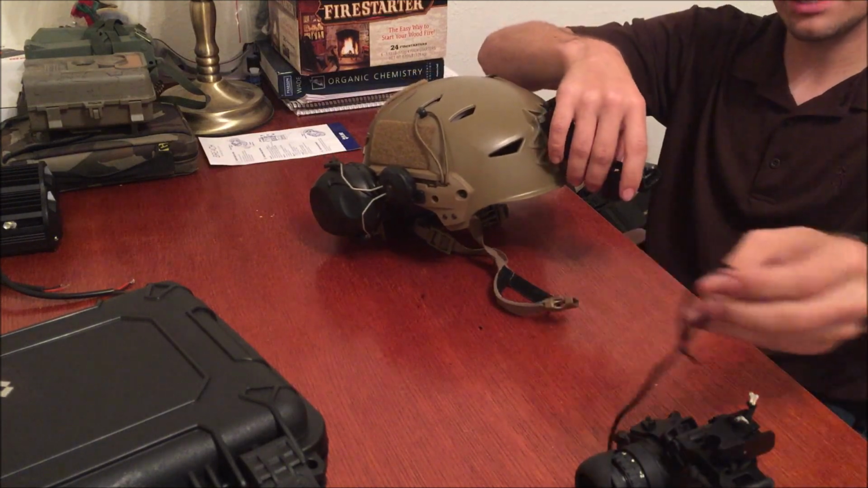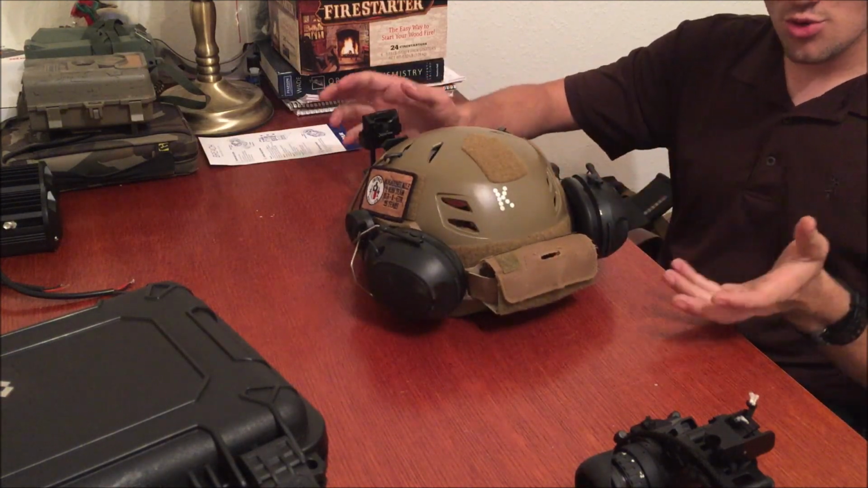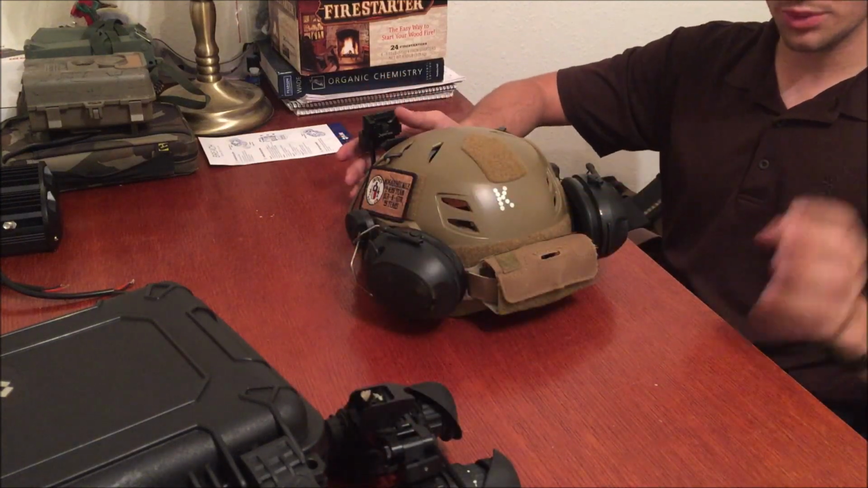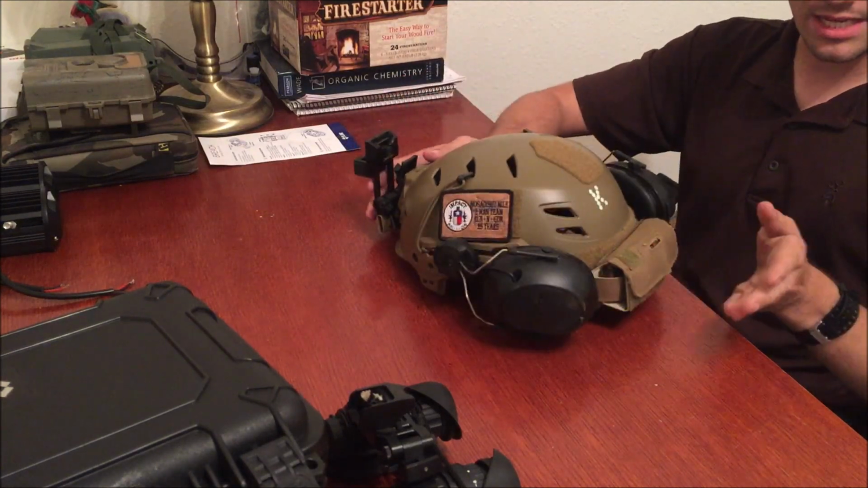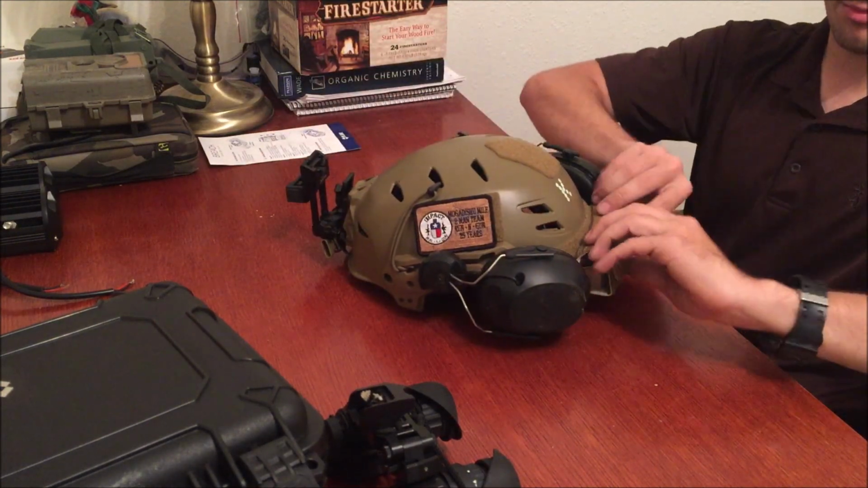It is extremely heavy. That's another thing that a lot of people don't realize about bridge mounts. In fact, I kind of knew, but I didn't really appreciate it until I started to wear this for a few hours at a time on hog hunts and things like that. It really, really, really will drag your face down. So I got the counterweight. It was a cheap one I found on Amazon for a couple of bucks. If it works, it works. This one works just fine for me.